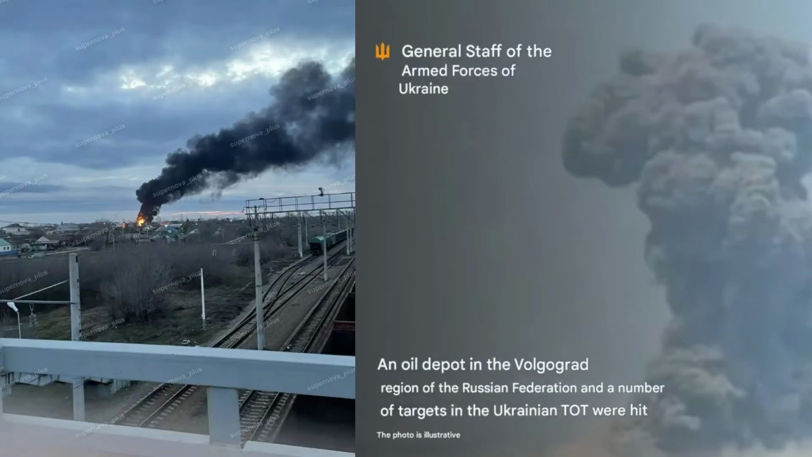Secondly, the destruction of command and drone structures directly in the occupied area, just like with the drone depot I just mentioned. A hit on such a drone depot potentially means less reconnaissance and kamikaze drone pressure in a specific sector. Hits on command posts strike the enemy where coordination, artillery control, and drone operations come together. That means they're trying once again to focus heavily on Russia's operational capabilities here.